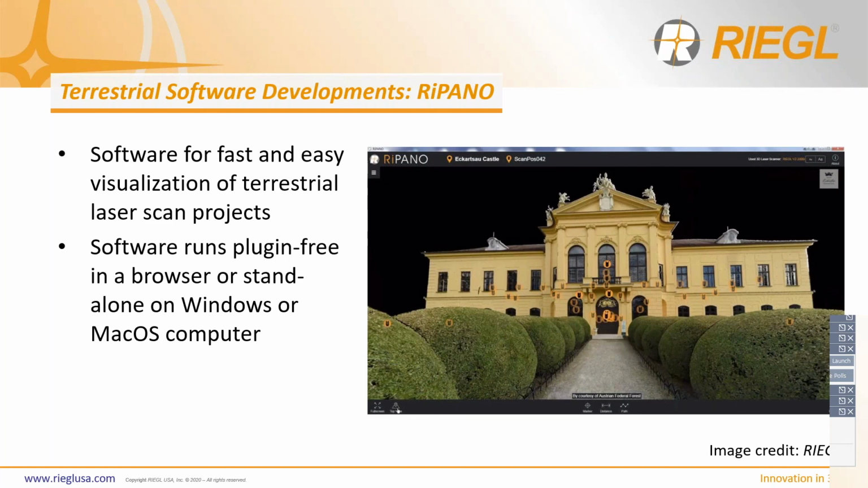I'm sure a few of you have seen it, heard about it, have it, which is fantastic if you do, but this is a great software. So this is an add-on to Ryscan Pro that really just allows for the fast and easy visualization of terrestrial laser scanning projects. It is required to have a Ryscan Pro license to get Rypano, but the Rypano license is a one-time permanent purchase, in the sense that there's no renewal fee for Rypano when you have to renew your Ryscan Pro license. So the software runs plug-in free in a browser or as a standalone on a Windows or a Mac OS system, and it allows for the quick extraction of plans and views where you can explore your project and extract your plots in the browser.